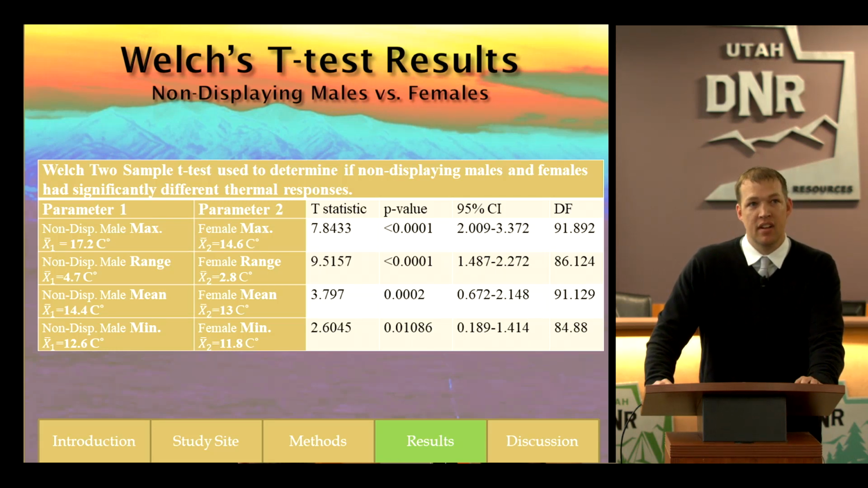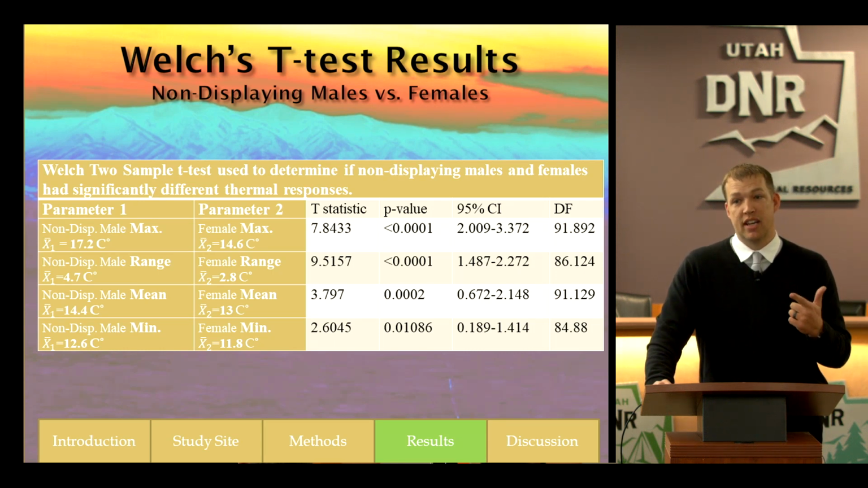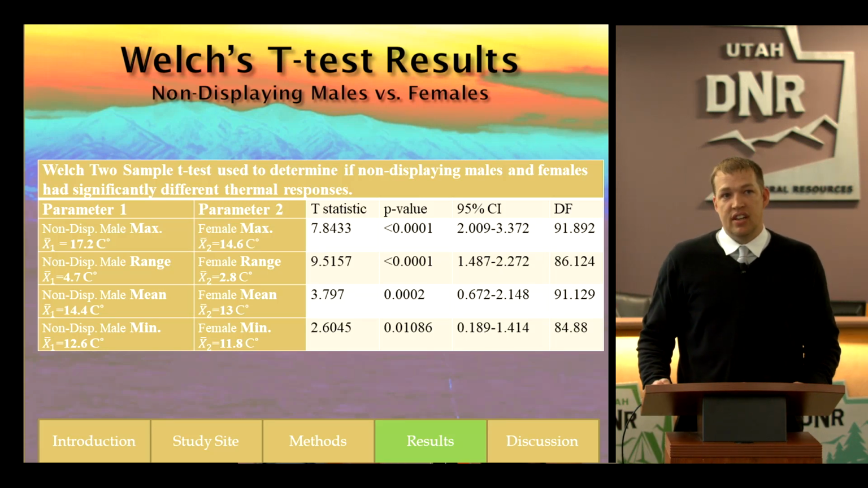in comparison to females. In parameter 1, those are non-displaying males' maximum temperatures being compared against the female maximum temperatures, that single pixel on the forefront of their body. Then we looked at their range, and the range is basically just the minimum subtracted from the maximum pixel, and that gave us the range of values, and then the mean and the minimum temperature. So the t statistic is what you're looking at. The closer the number gets to 0, the more the same they are.